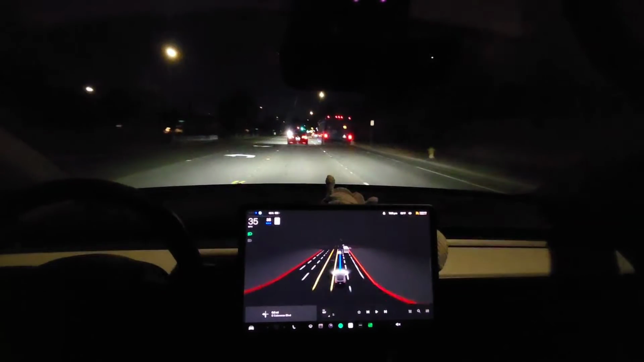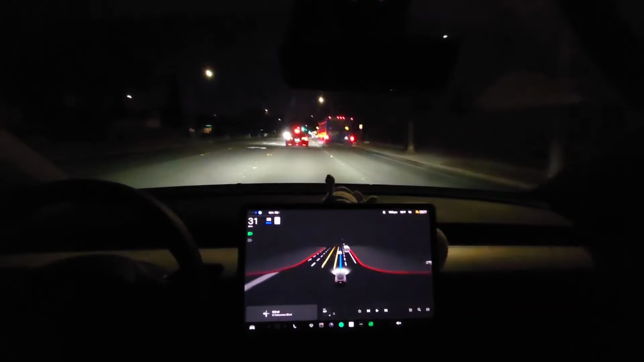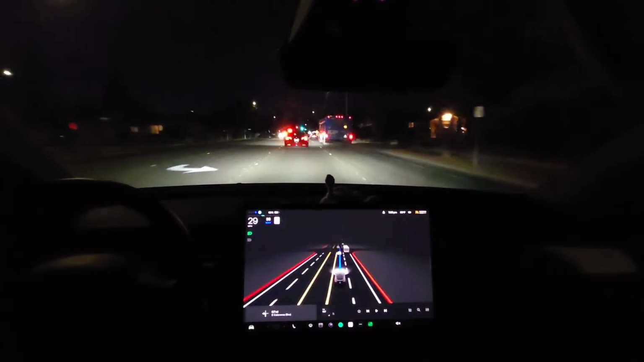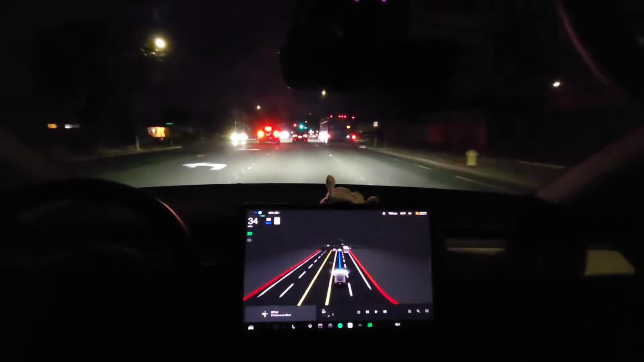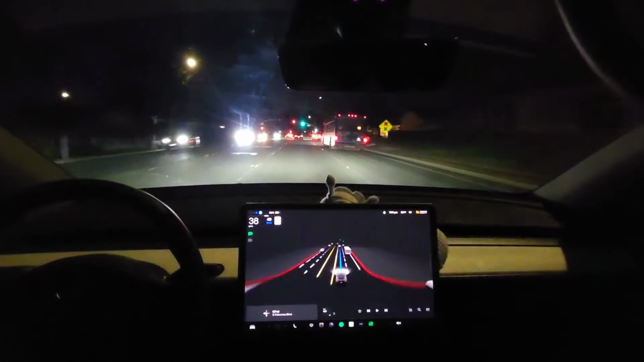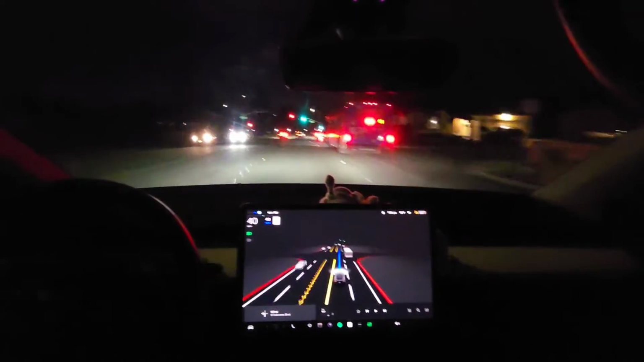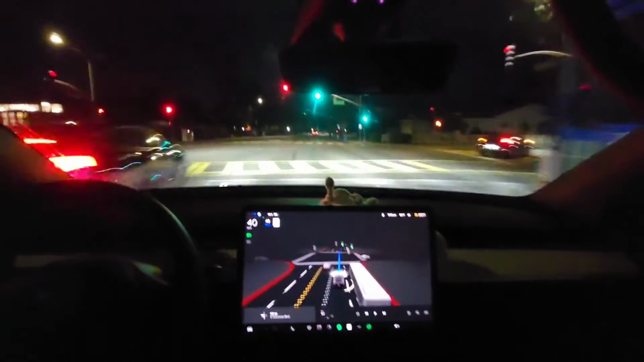Must really need to use the restroom. They're in a big hurry. Alright. Go. I'm going to set this to 40. It slowed down when it saw the car on the left hitting their brakes. So far so good.